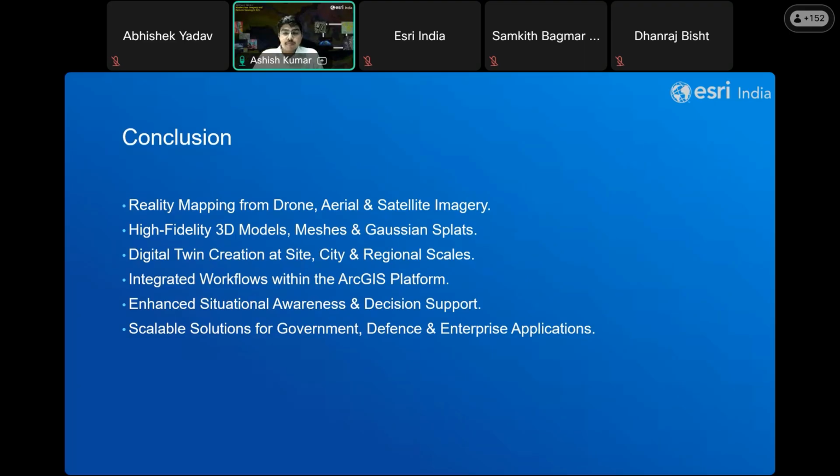By combining reality capture with the analytical capabilities of ArcGIS, organizations can create accurate digital representations of their environment, improve situational awareness, streamline operations, and make more informed decisions. Whether the objective is urban planning, infrastructure management, disaster response, security operations, or digital twin development, ArcGIS Reality provides a scalable and integrated platform to support these workflows.